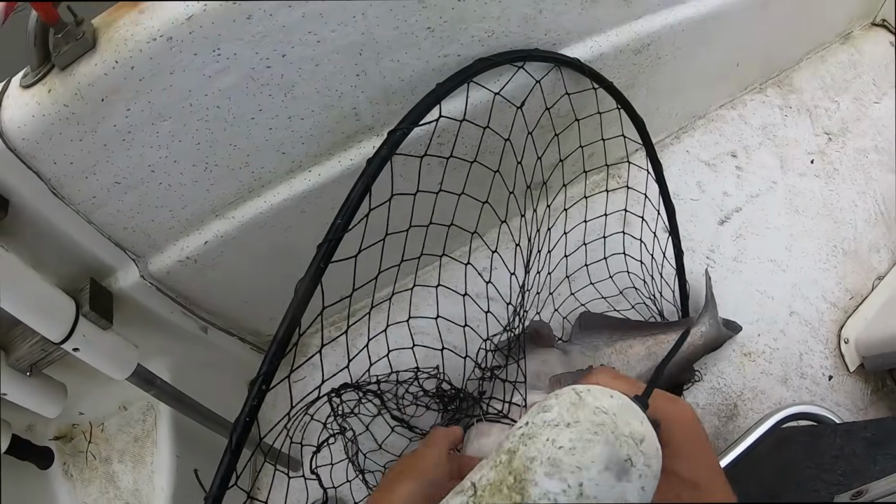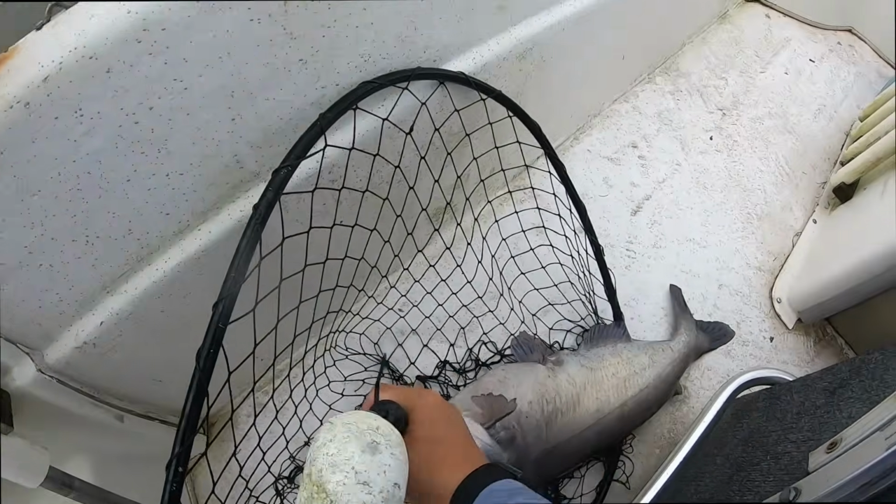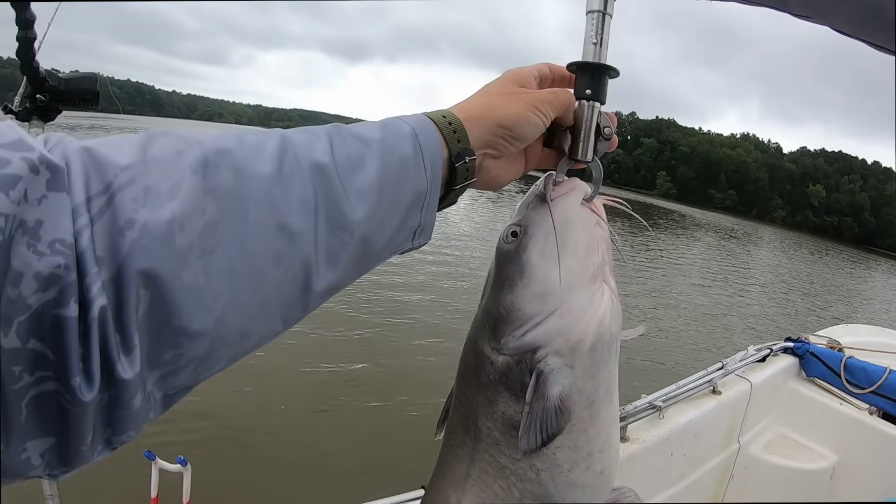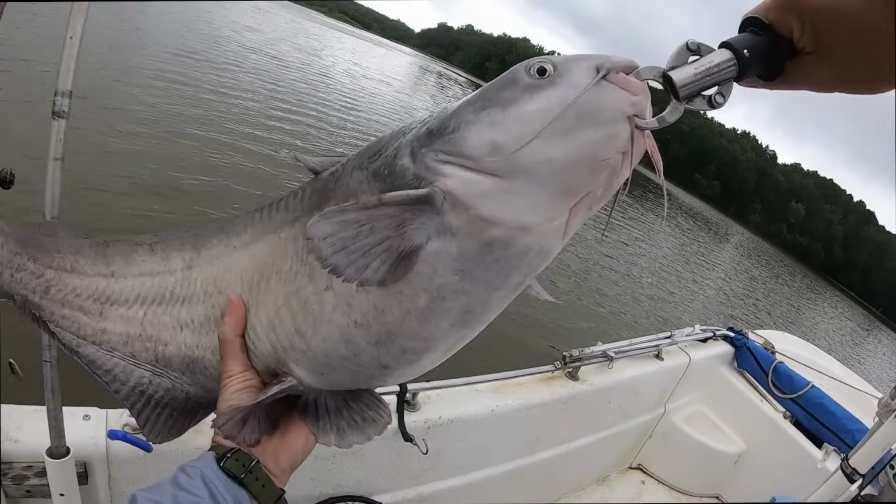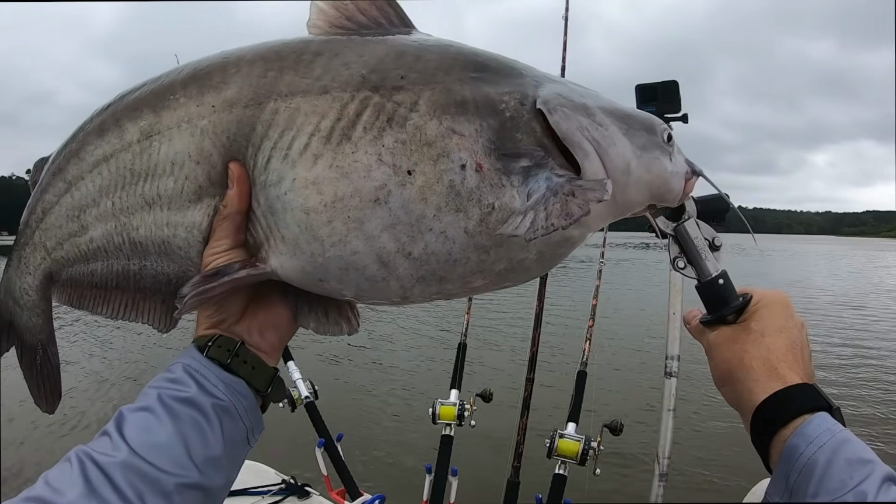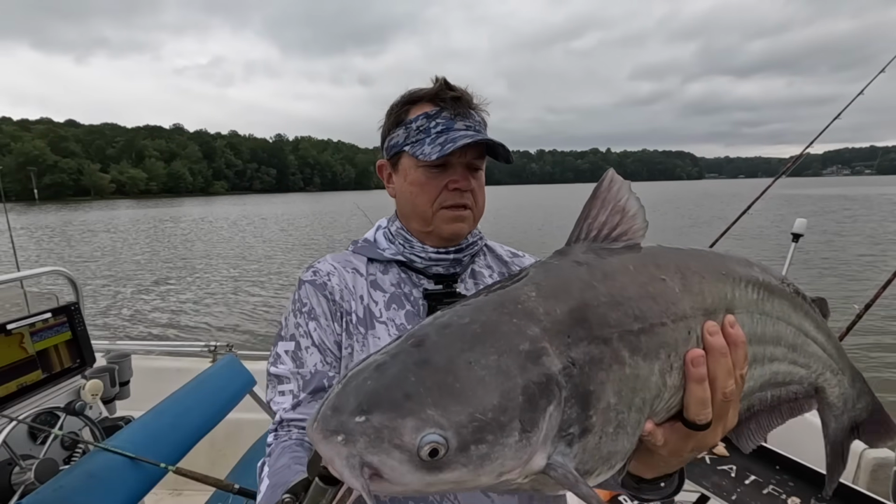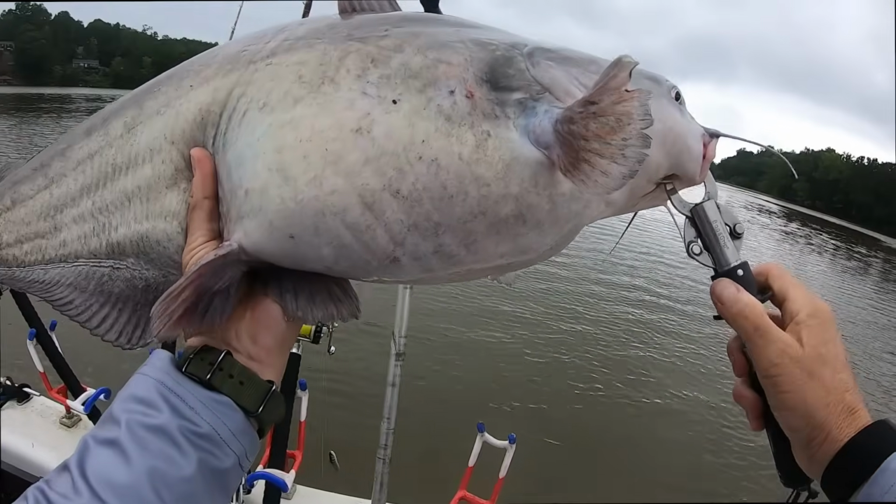That is a short, fat fish. Very thick at the back end. My goodness, that's a 19-pound fish. And he's not very long. That's the crazy part. That is not a super long fish. Unreal. Good looking fish. Let's get him back alive.